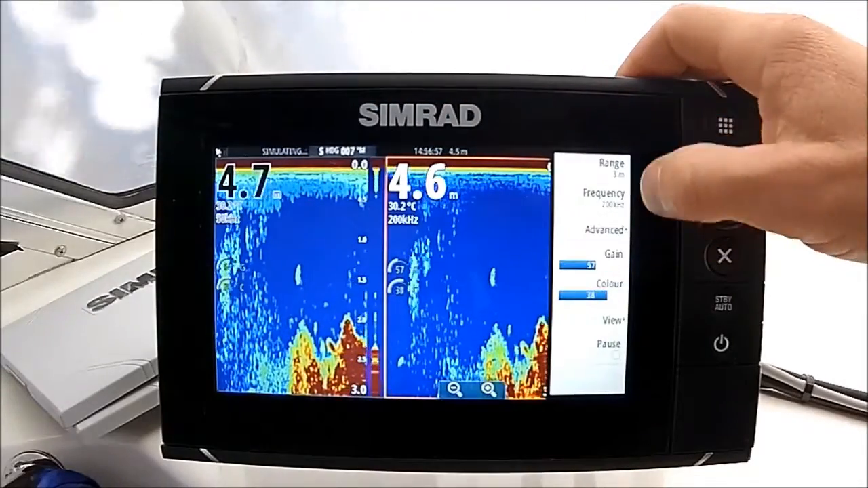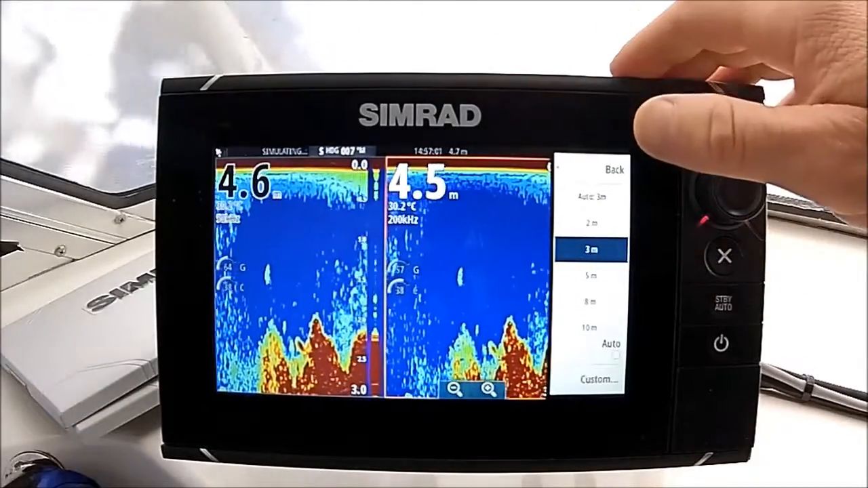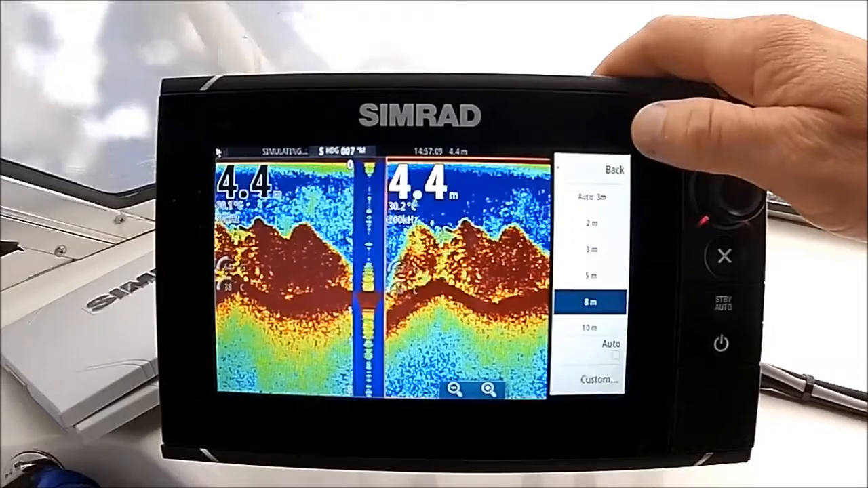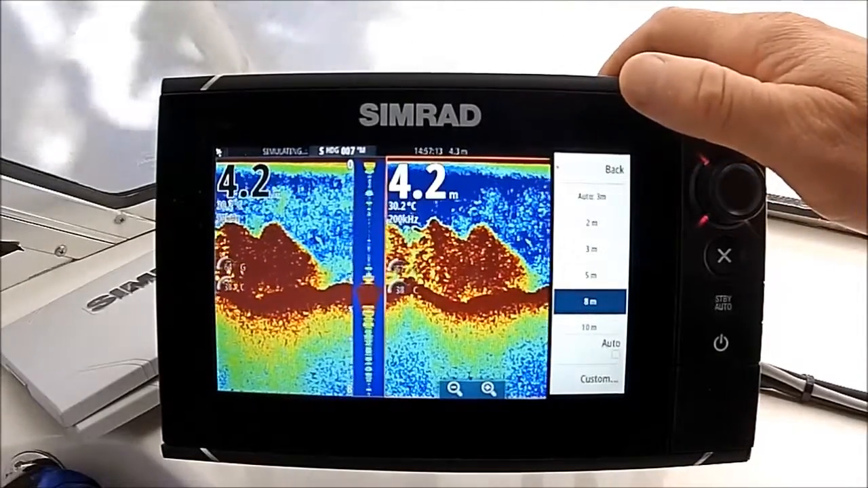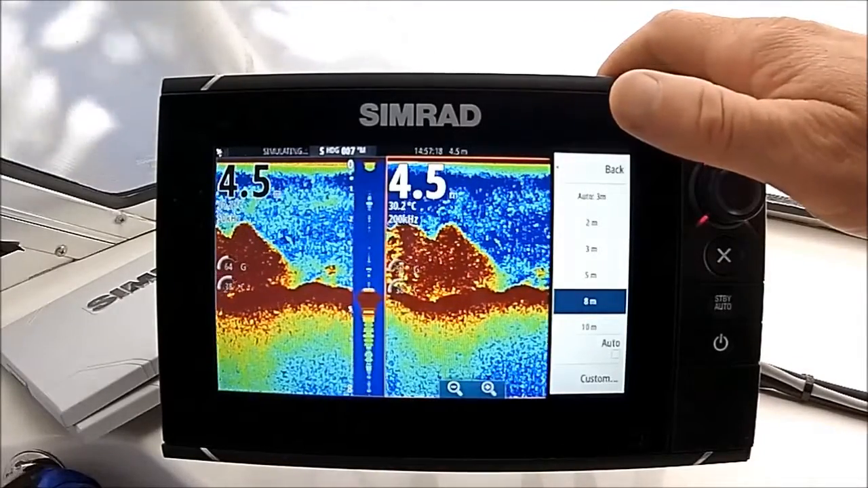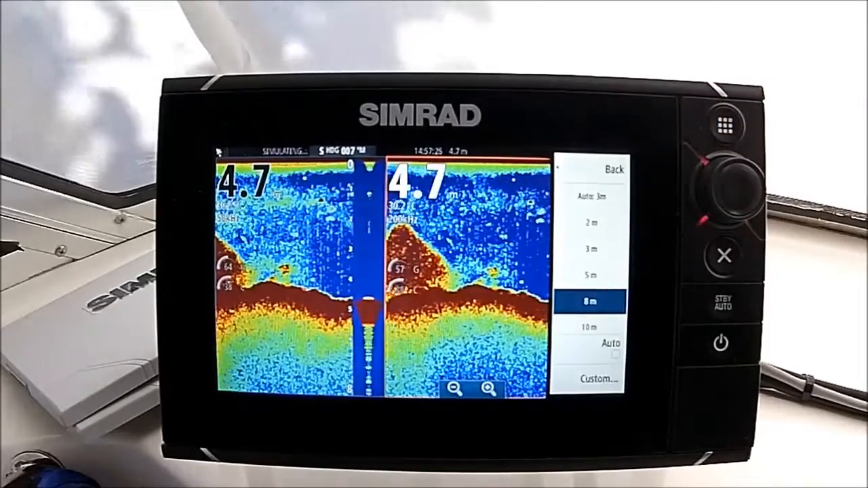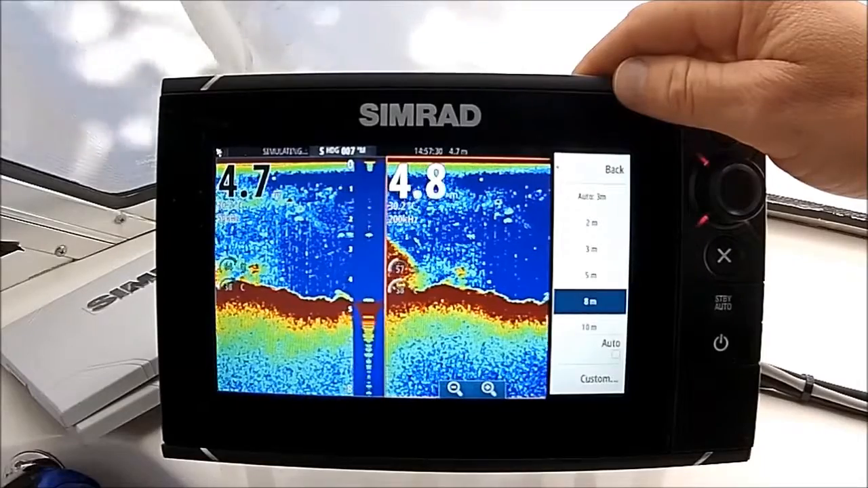So if I show you here, if we go in now and adjust the range, 8 meters, it's going to change both. So at the moment we're set to 3. If I go to 8, you'll see both the units, regardless of what side of the screen I've got selected, the high or the low frequency, they both change. Be awesome if I could, because then I could really concentrate on, say, the low frequency looking for the deeper water stuff, which it works really well with, and have, say, the high frequency just looking at the top water column. Just gives you a little bit more ability, I suppose. You can do a little bit more with it, but as I say, in these units you can't. Not the end of the world by any means. It would be a nice to have.